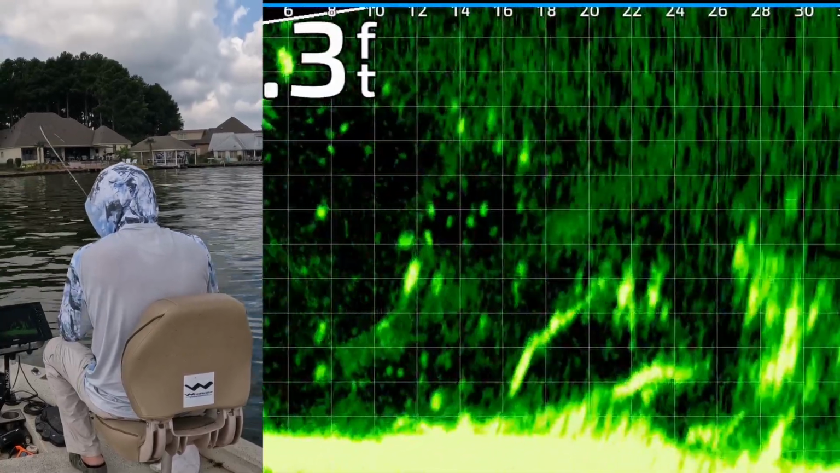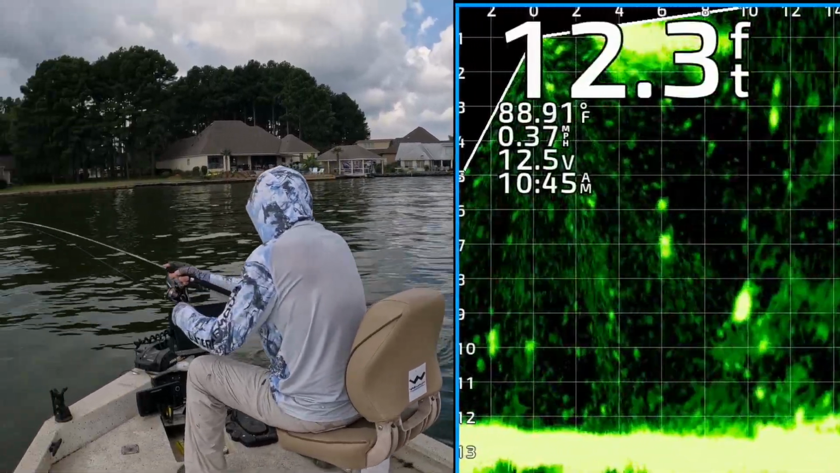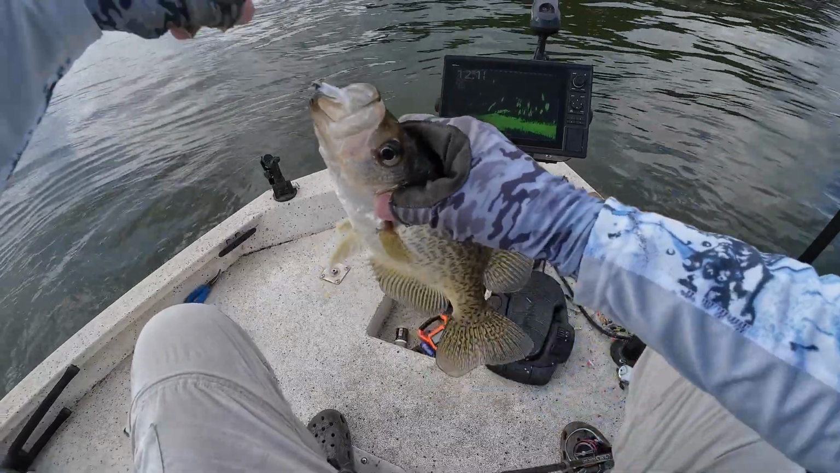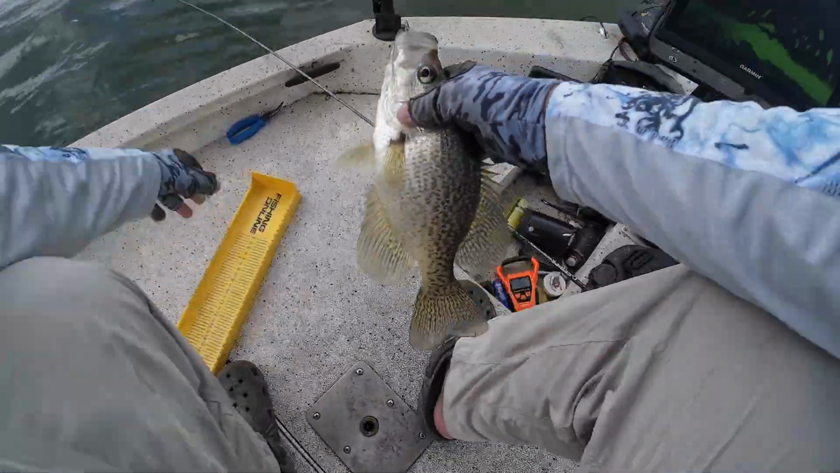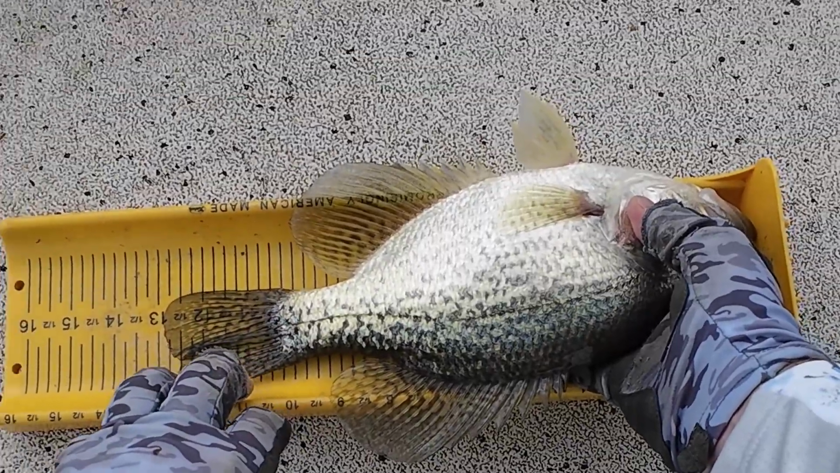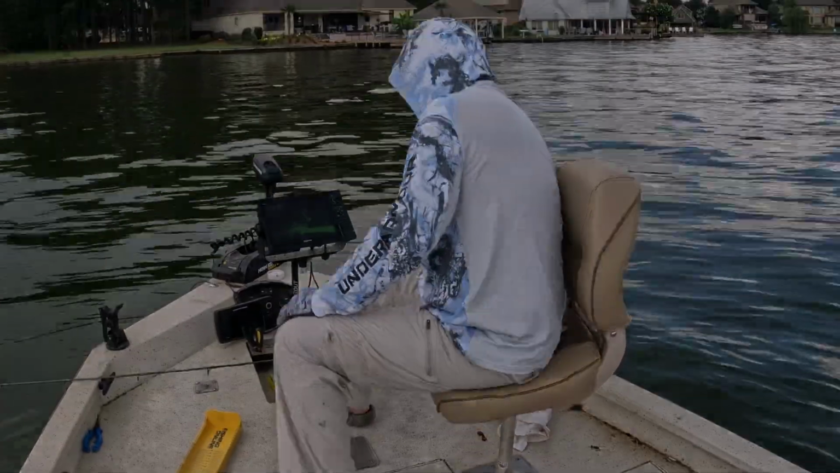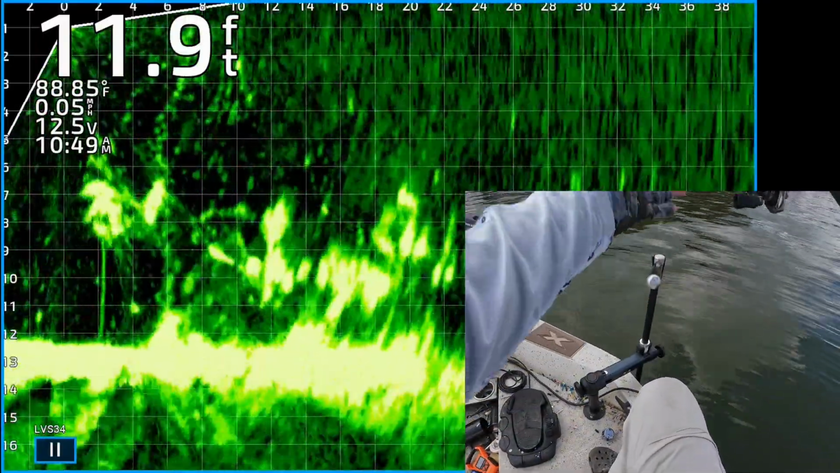Oh, got that one. Here's down towards the bottom. Nice one. I couldn't resist it. Just about 13-inch black crappie. 13-inch, nice. All those good looking fish.